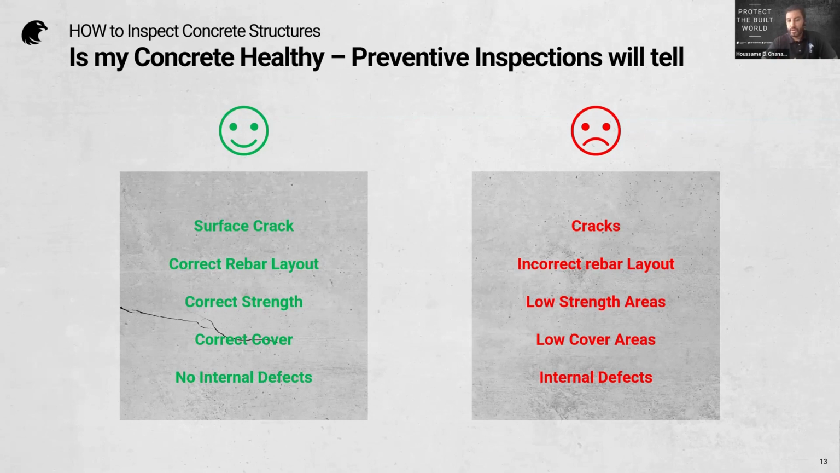You have the rebar layout, to make sure that the layout is correct. You have the compressive strength. You have the correct concrete cover. That's the level of skin and flesh that you have for the durability, or the protection of the rebars within the concrete. And you have, which is very difficult to detect, the internal defects.